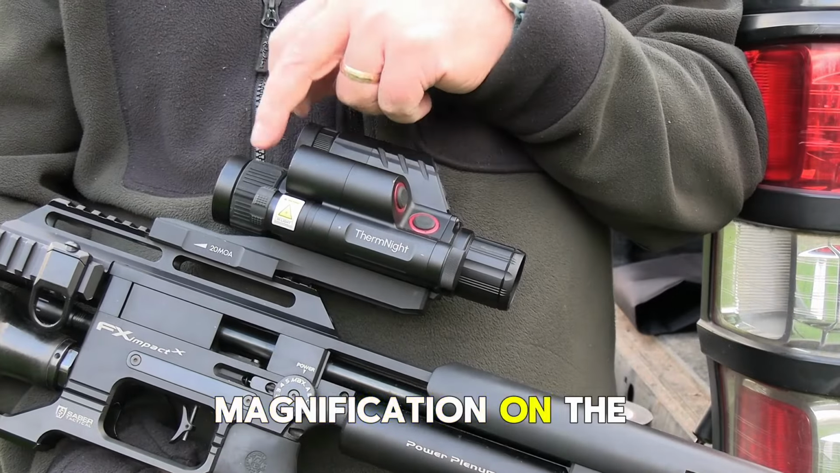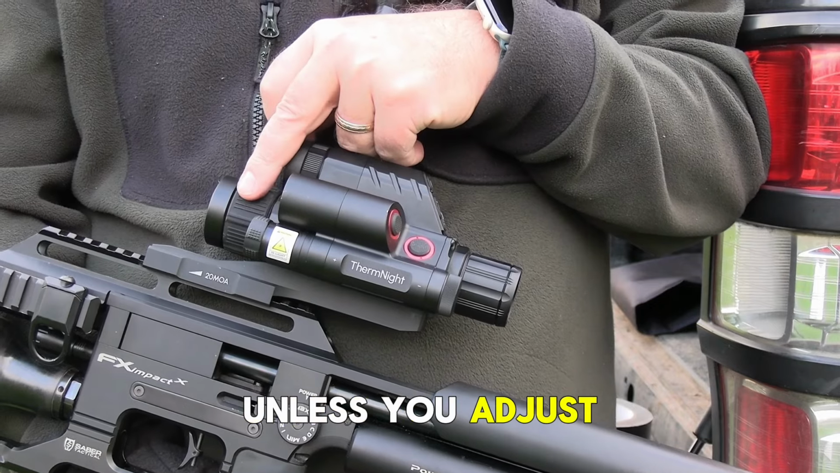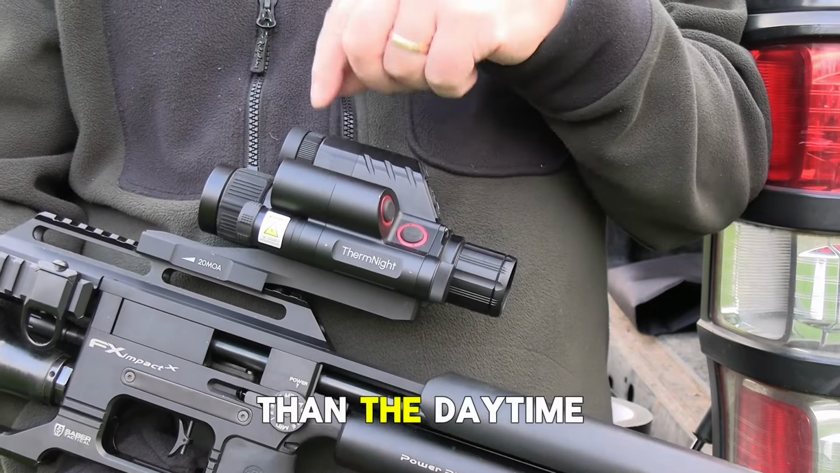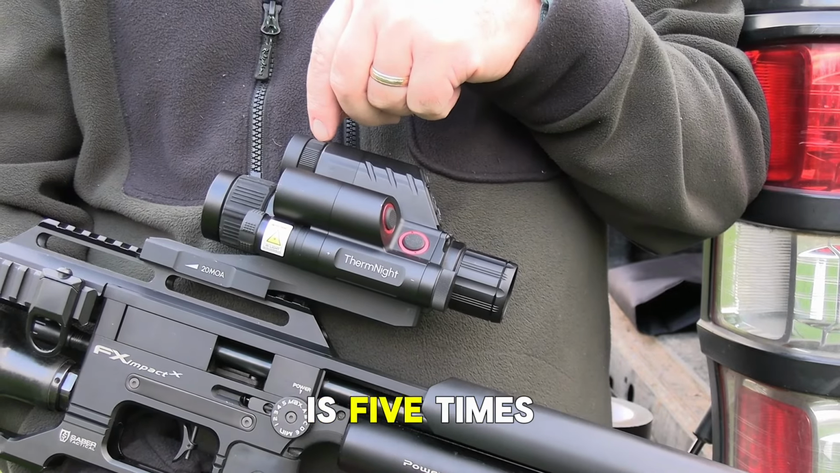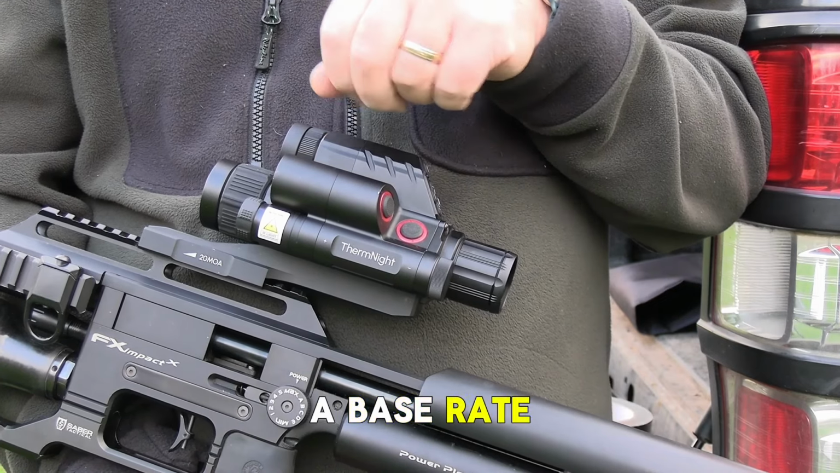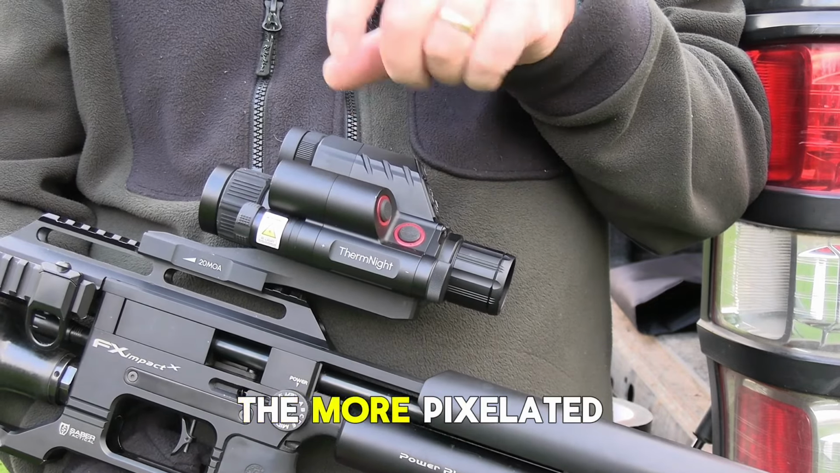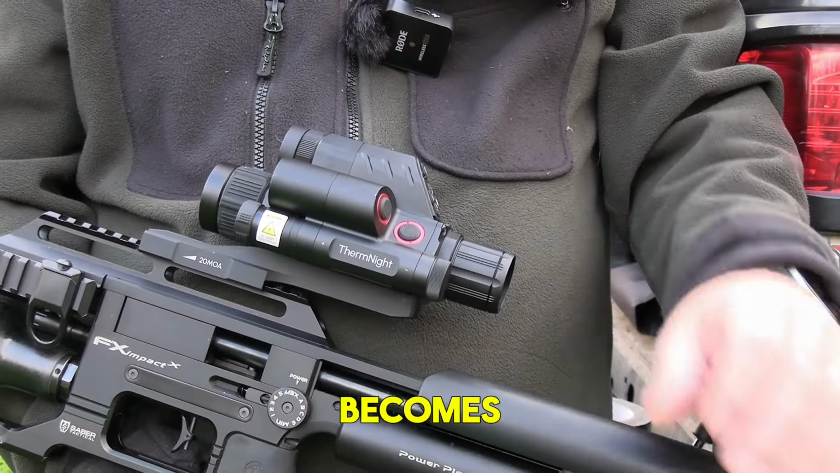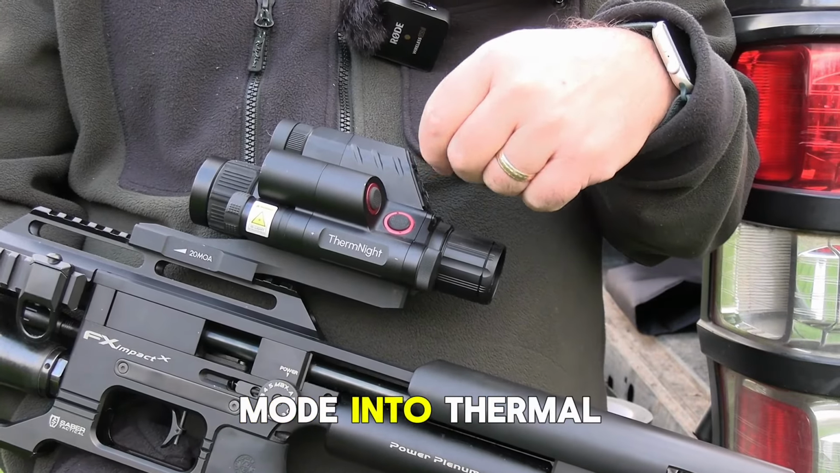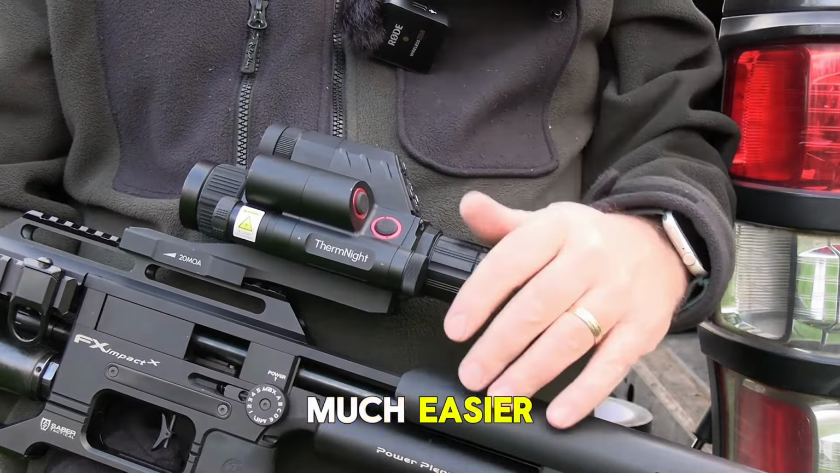Now, the base magnification on the thermal unit is 3 times, and that's the default, unless you adjust it and switch it off, put it into standby, but the default is 3 times, which is less than the daytime color magnification at default, which is 5 times. Now, the thermal magnification range will go up from a base mag of 3 times with 6, 9 and 12 times digital zoom, but obviously the higher you go, the more pixelated that thermal image becomes. So what I really like is that when you swap from the daytime color or the IR mode into thermal, it takes you down to that 3 times base magnification, which makes spotting so much easier.